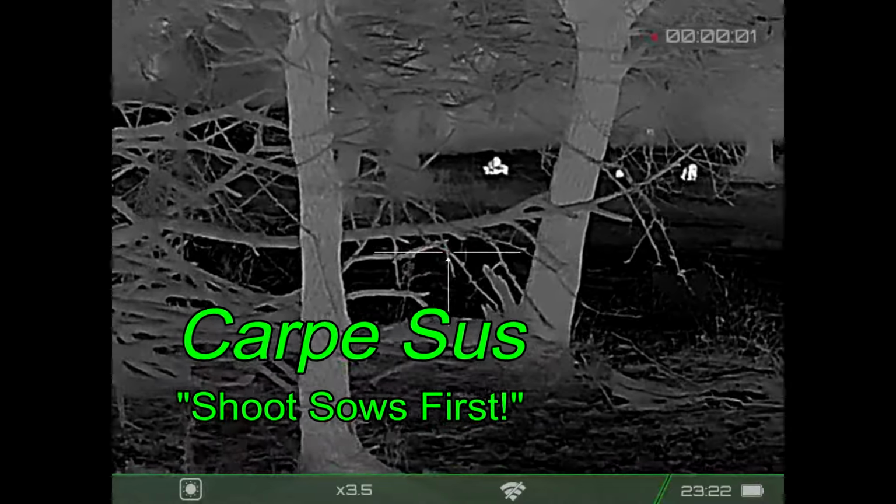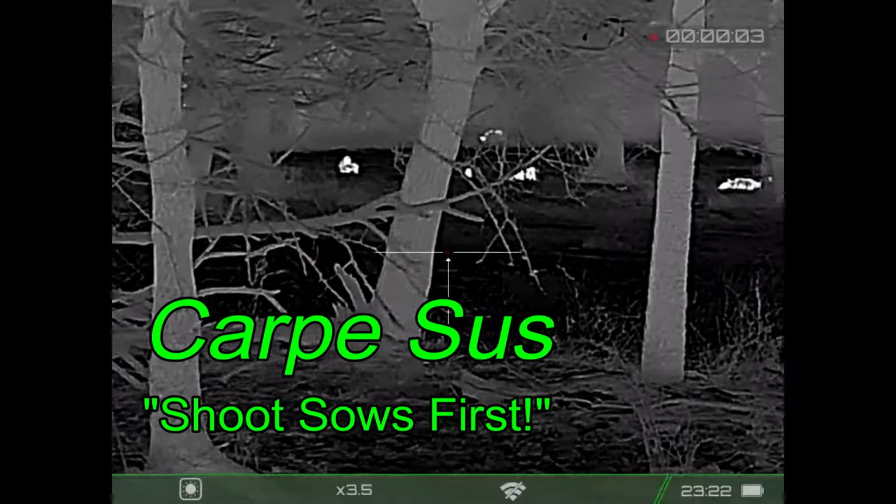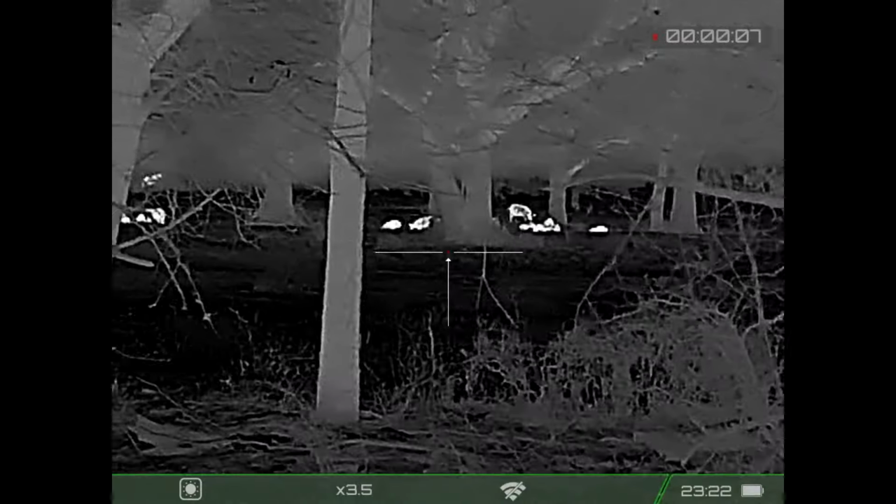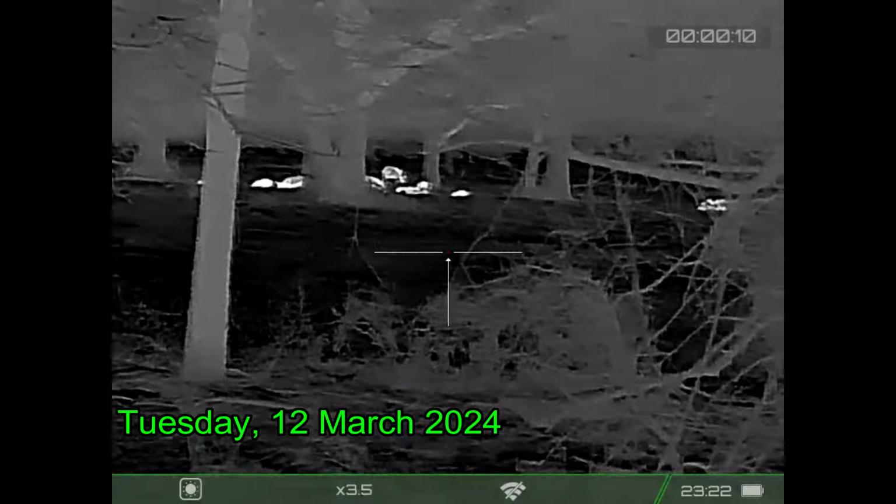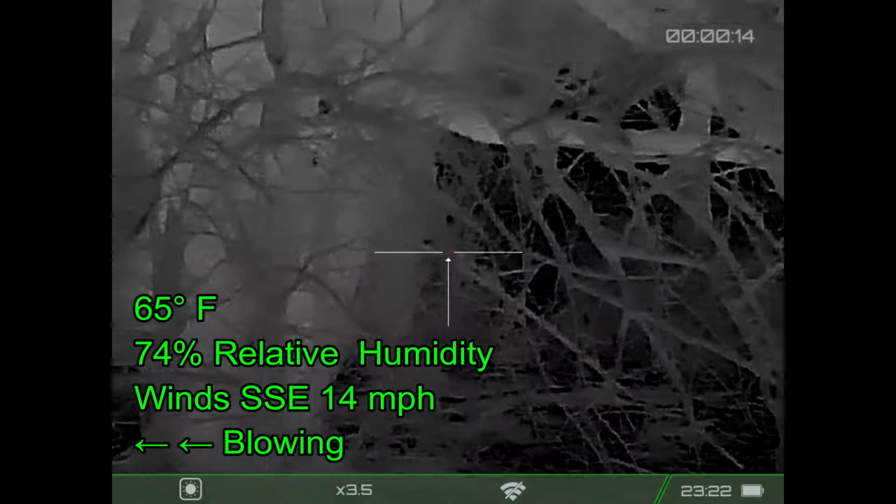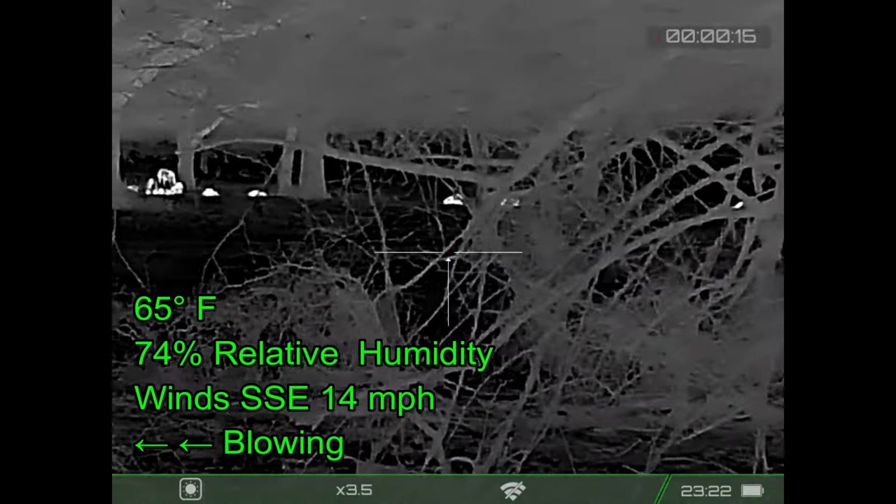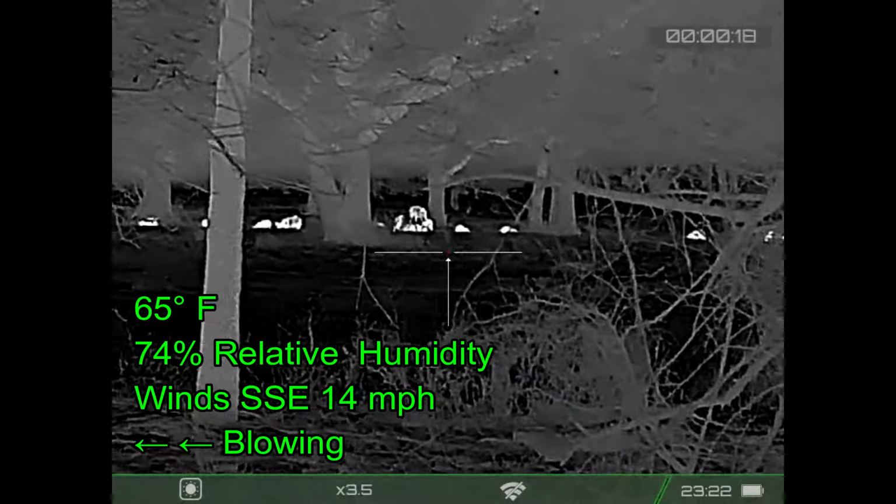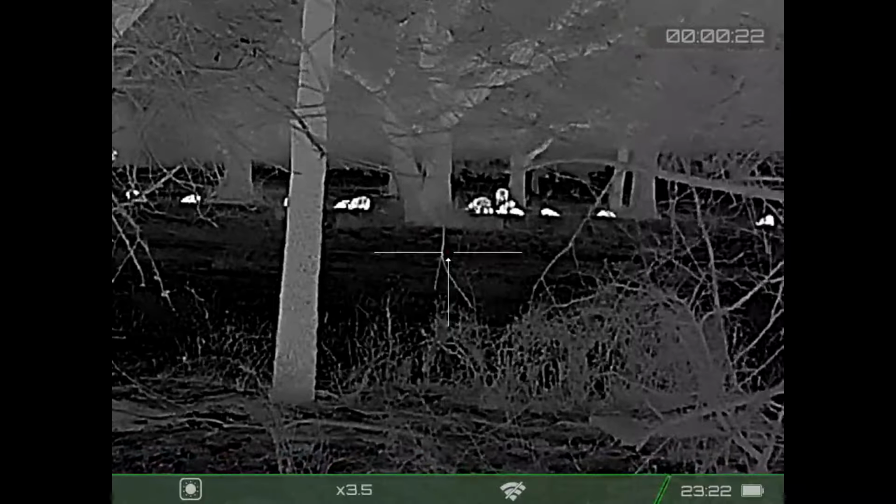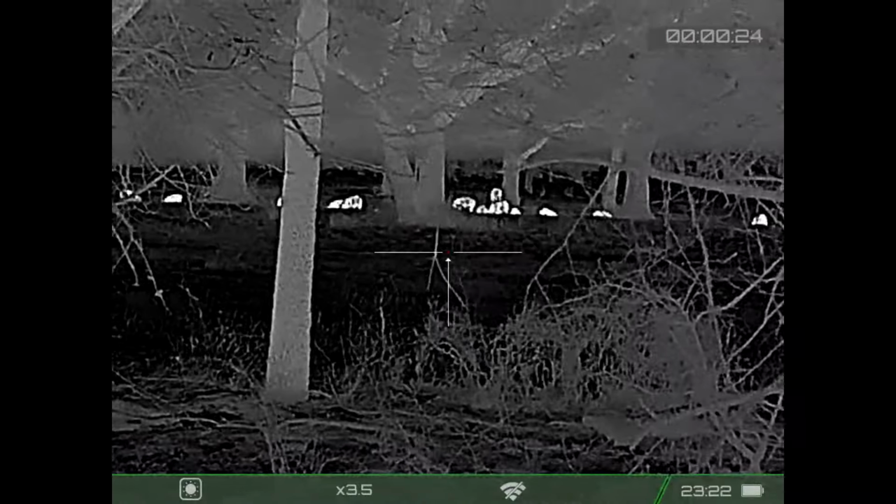Well, I'm back again at the low spot with the creek with the trees across it, where we don't shoot until we get to the low water crossing area, where we've got a better view without all this brush in between us and the hogs. Now this video is going to be a little bit longer than normal. That's because I'm going to let a lot of the video play out in real time as opposed to doing a lot of editing, because I think there's a lot of interesting things going on.